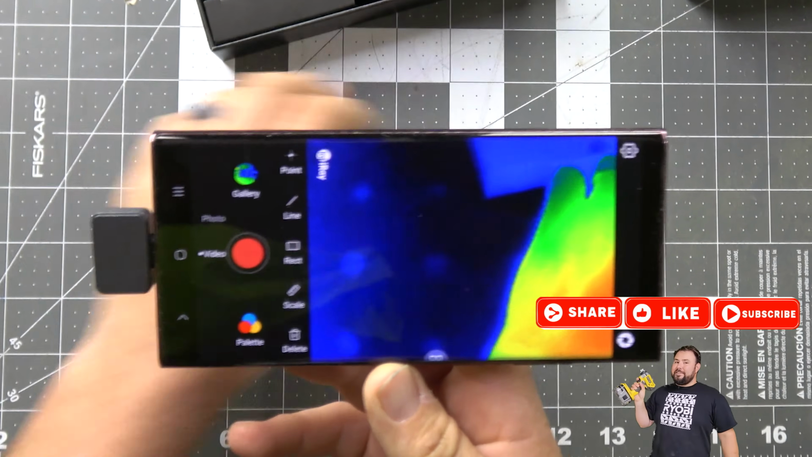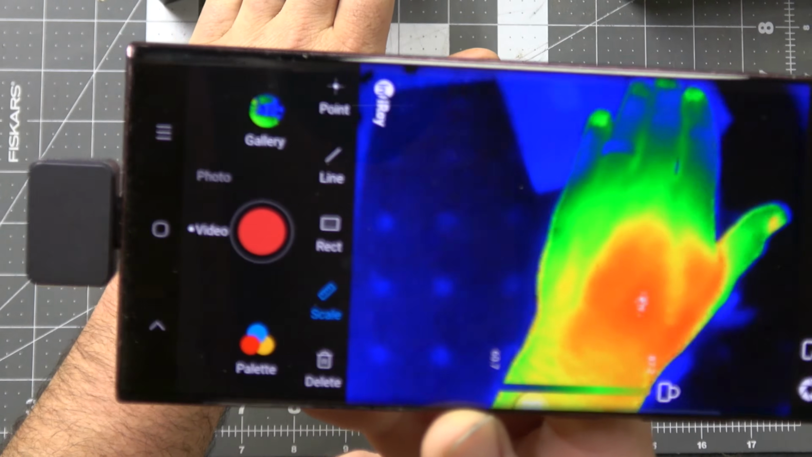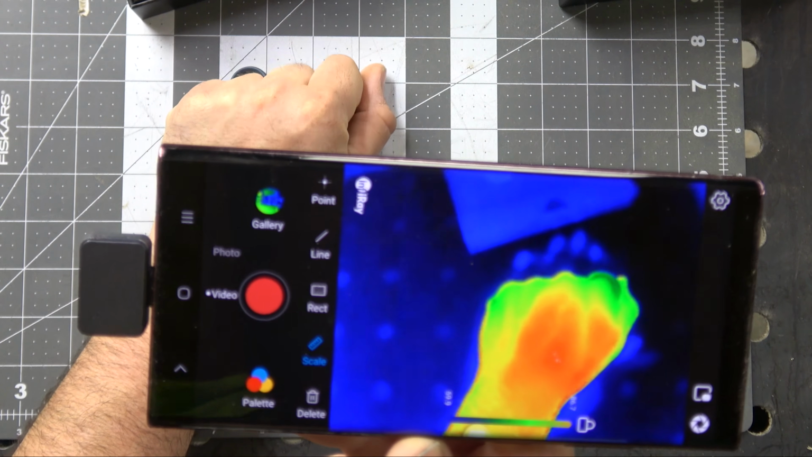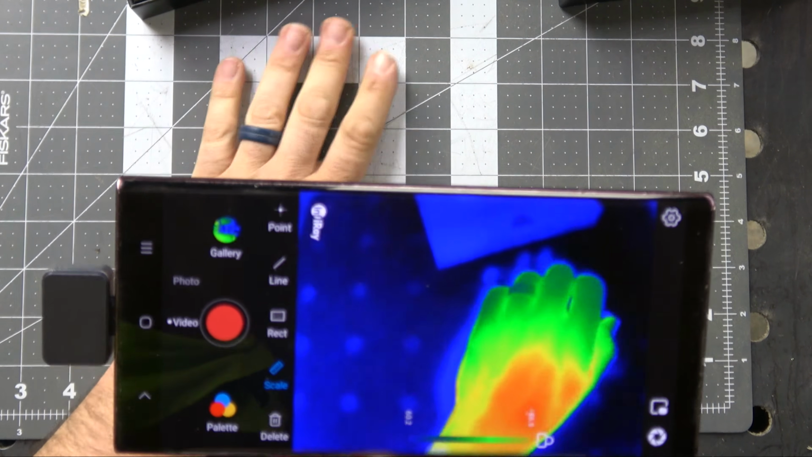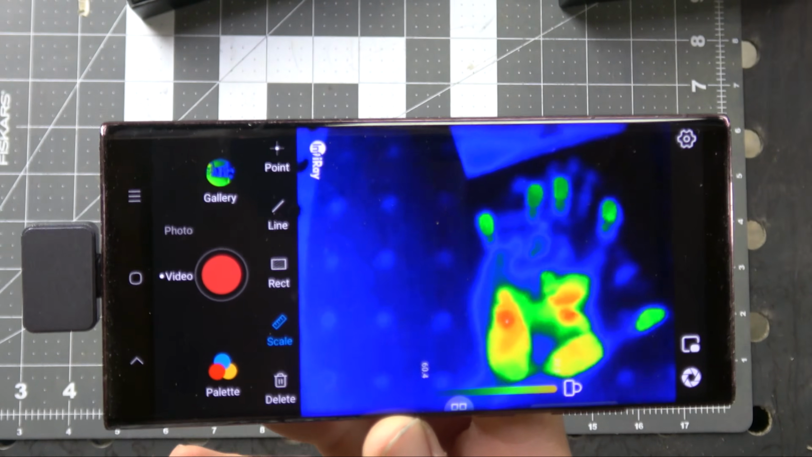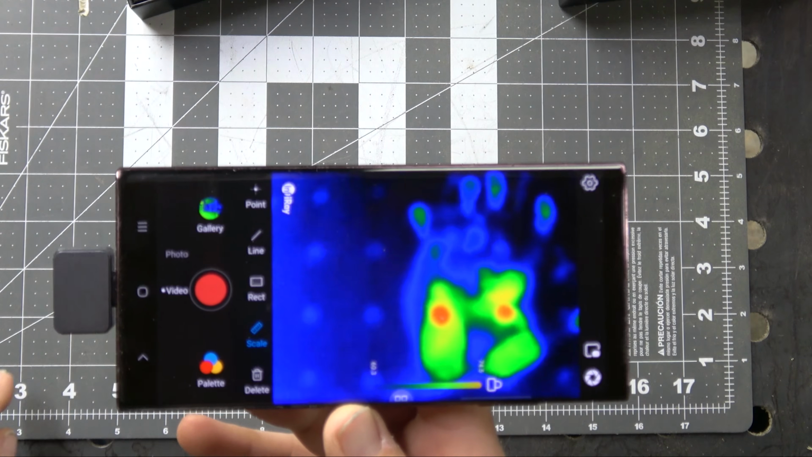Now you can see my hand. Now if we hit scale, look at this. Now it's showing you, and get a little closer, what the temperature is of my hand. You can see 87 degrees is the highest and lowest is 60, and that's probably ambient conditions. Now, if I just put my hand on the table just like this, and I move it, well, you can see there's my heat signature left. So that's really cool. It shows you things that you can't actually see.